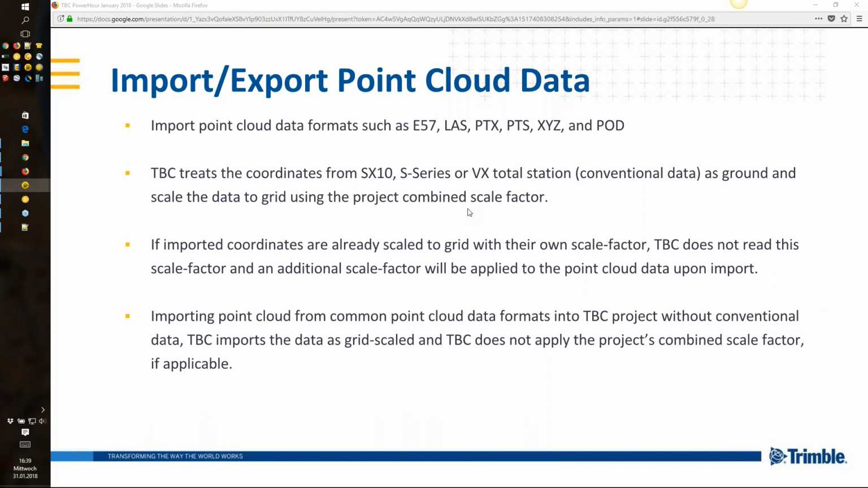And TBC treats the coordinates from Trimble SX10, S series, or VX total station, called conventional survey data or terrestrial data sets, as ground scale, and scales the data to grid using the project combined scale factor, as I have shown you.